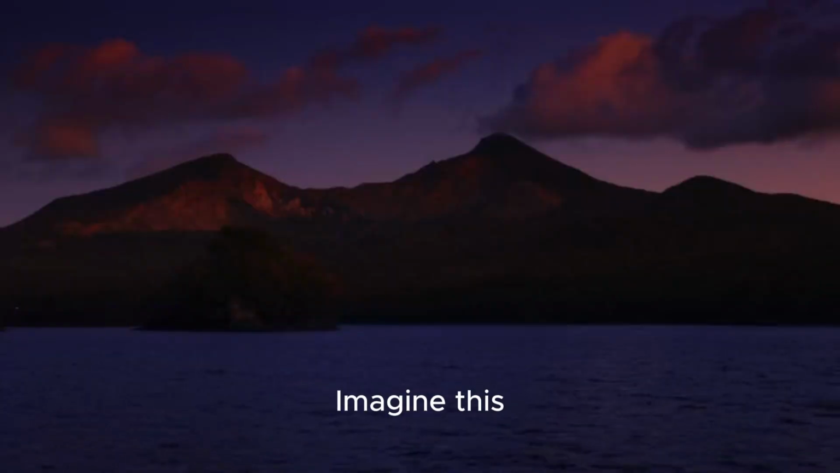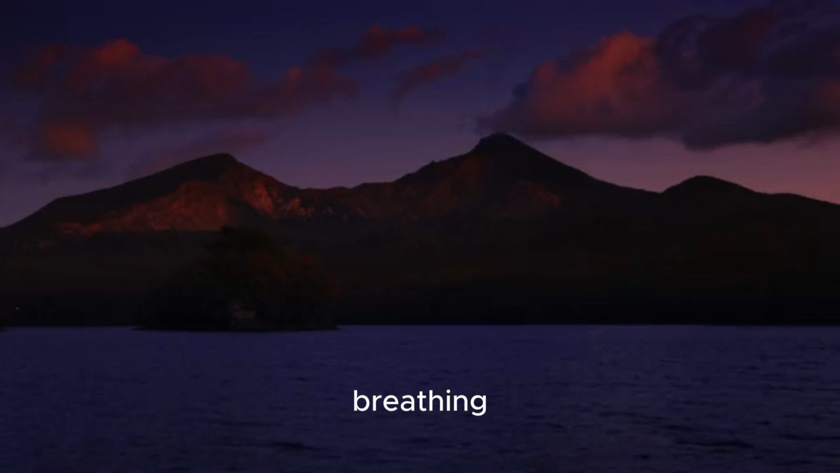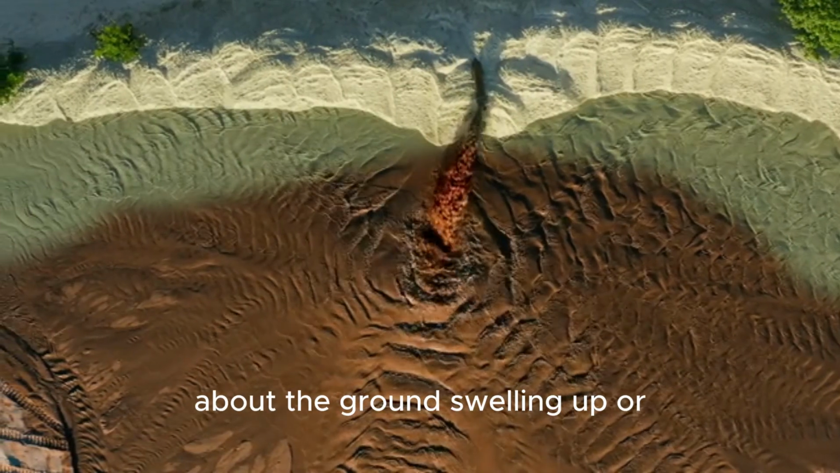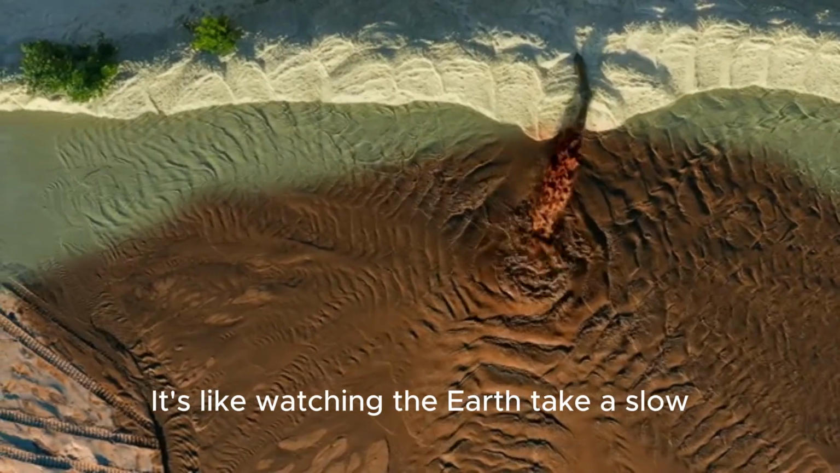Imagine this. A volcano that looks perfectly calm on the surface is actually breathing. Satellites orbiting hundreds of miles above Earth can detect tiny, almost invisible movements on the ground. We're talking about the ground swelling up or sinking down by just a few centimeters. It's like watching the Earth take a slow, deep breath.